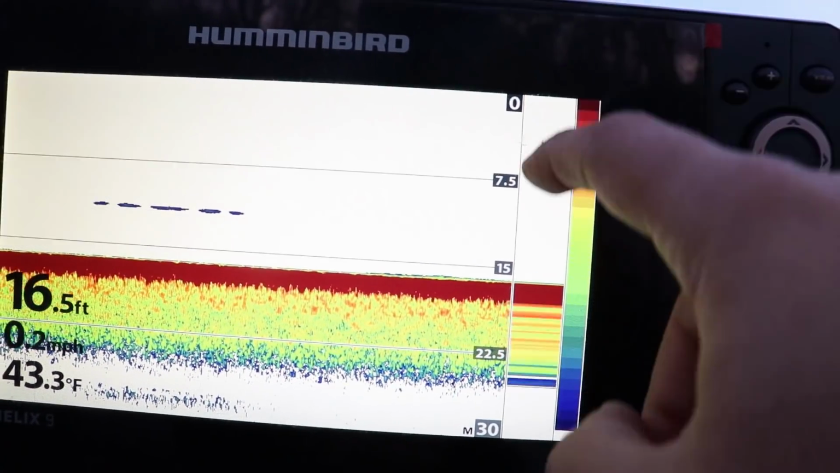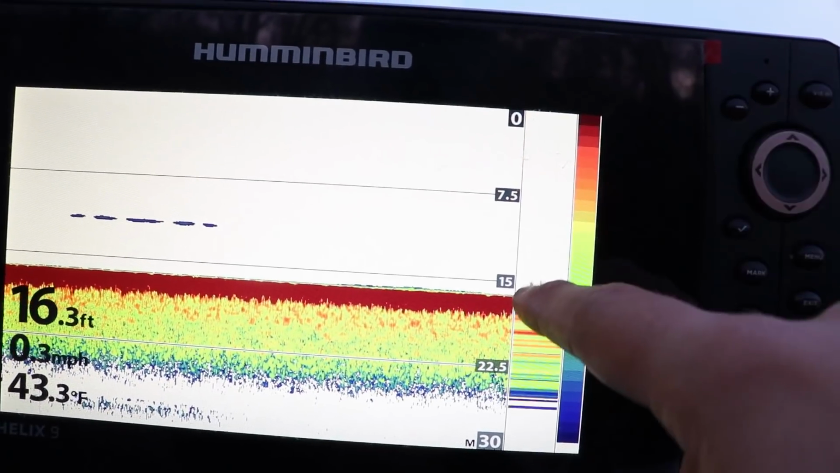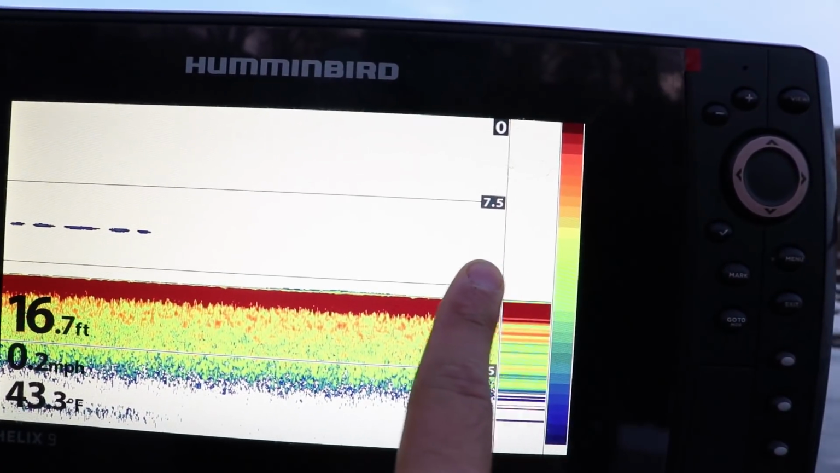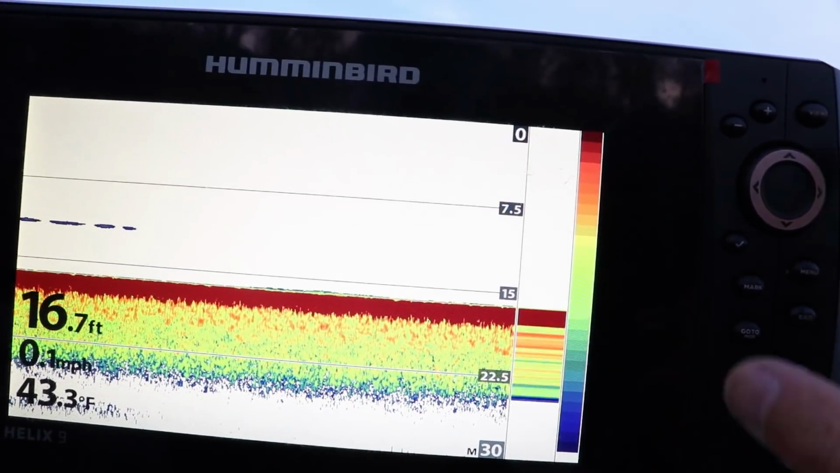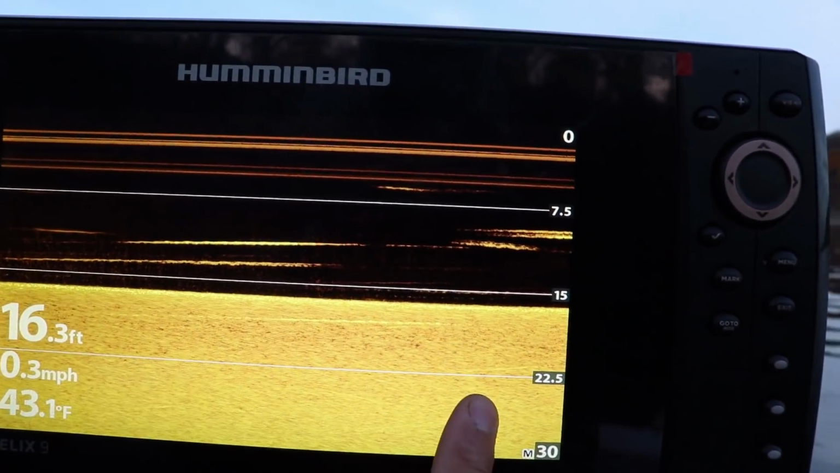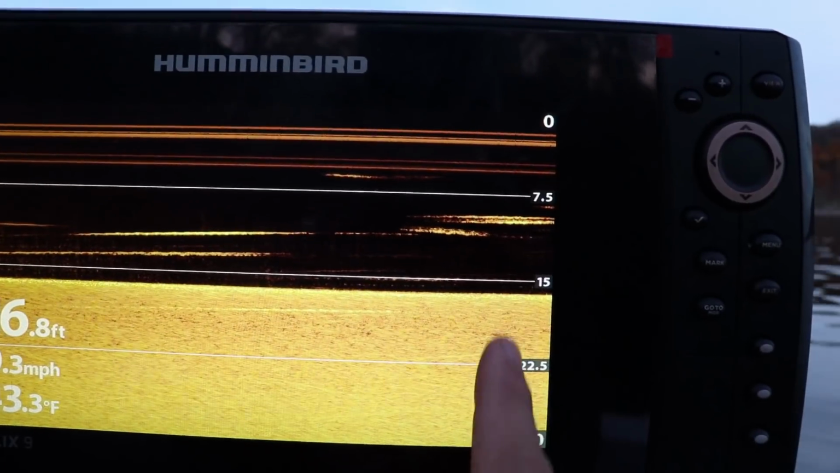As soon as the transducer sends that signal down and something pings off it, you will see it show up here, and then it'll show up on your historical data going from right to left. With your down imaging and your side imaging, you're not going to see that, okay? You're not going to have some sort of scope.